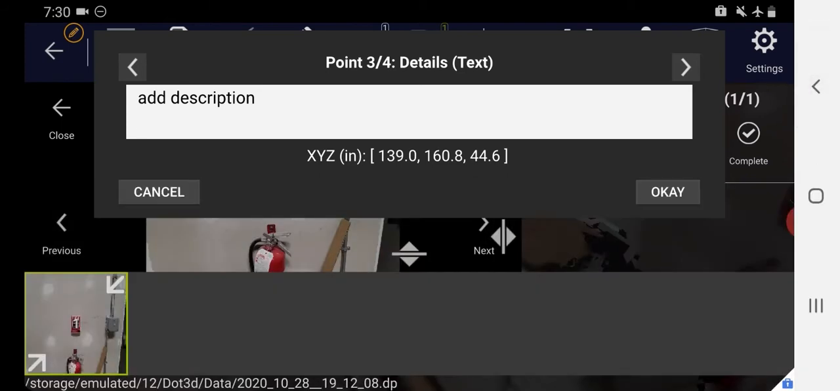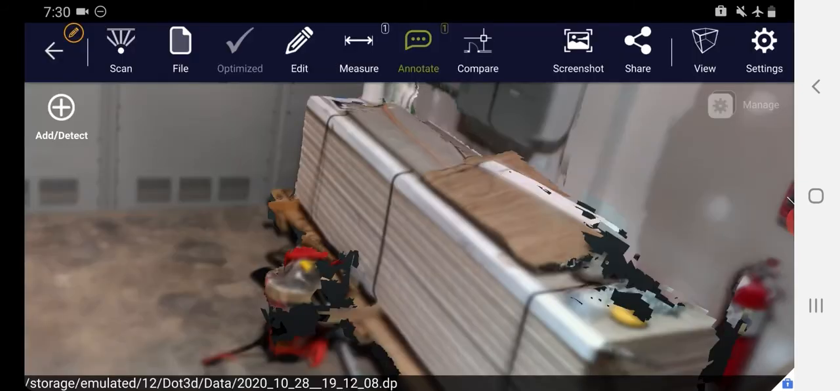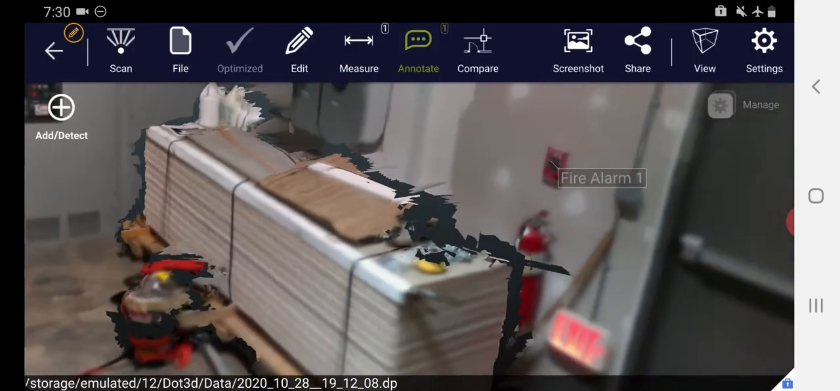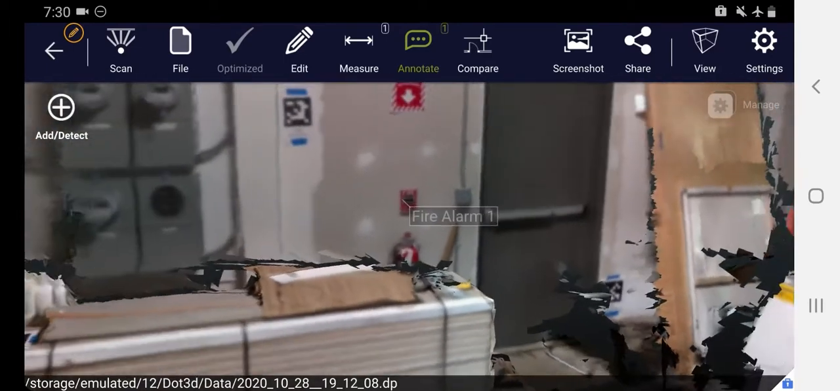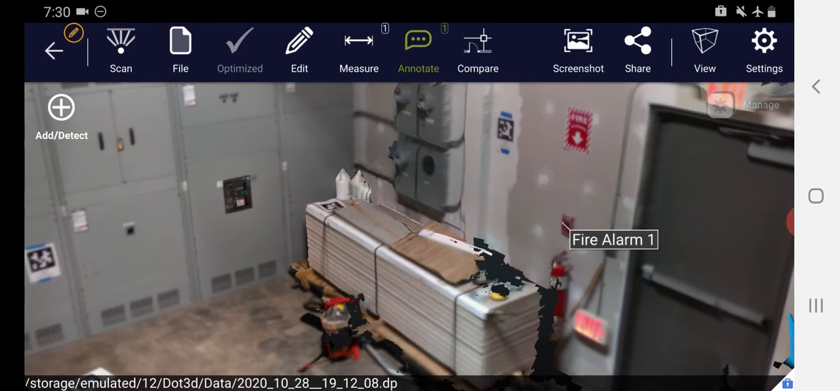If you're happy with the details you've added, you then press OK and press Complete once you're done with your annotations. And you'll notice that what was before just a red X on my screen has now turned into Fire Alarm 1. Now that was the annotation that we added while scanning. You can also add annotations after scanning.